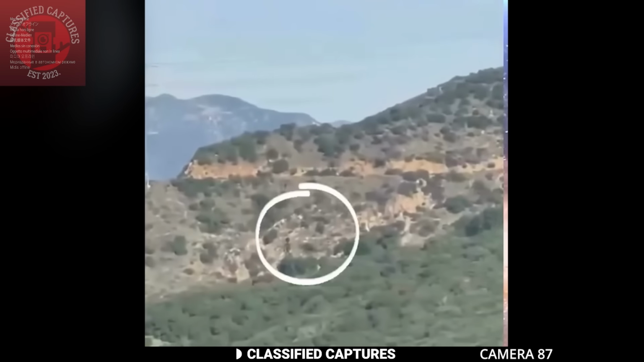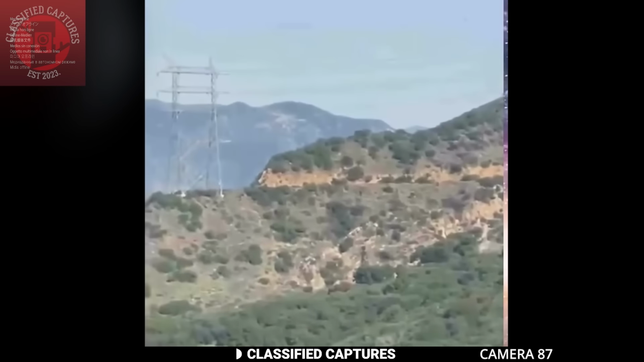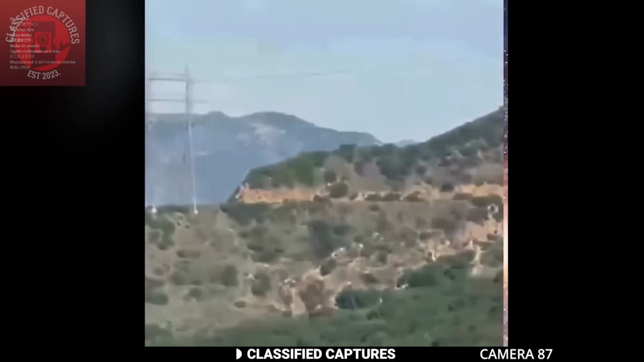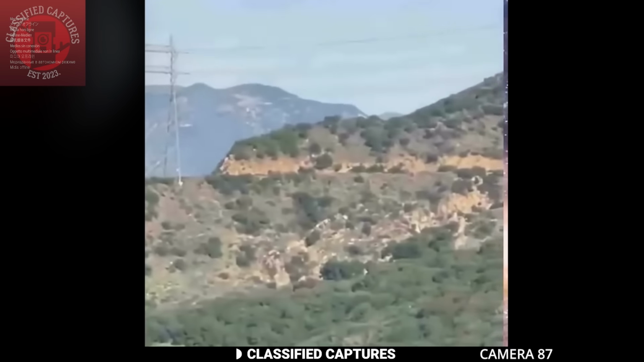That's a hiker. No, it's not, bro. That's not a person. That's way bigger than a hiker, bro. Bro, that's not. Oh, it just disappeared. What the? Just go, bro.